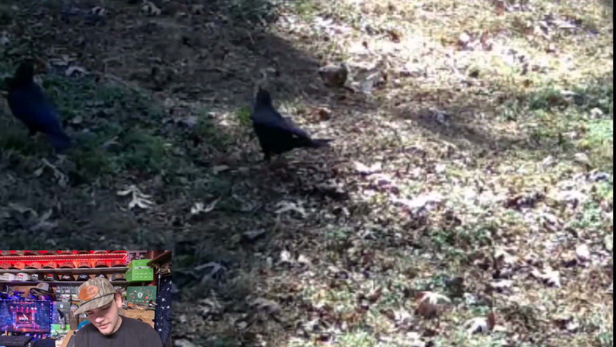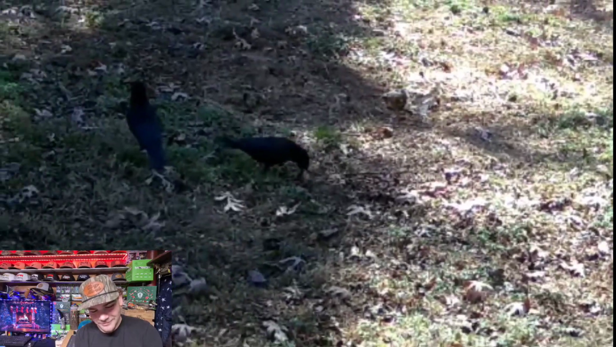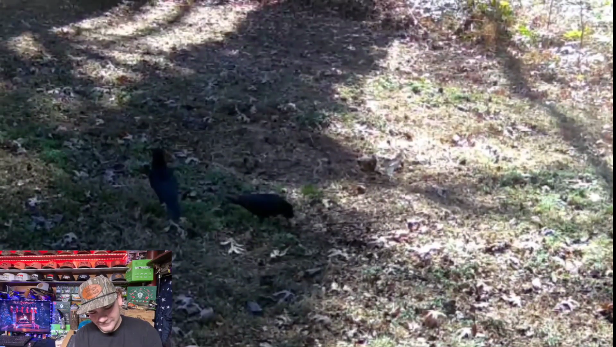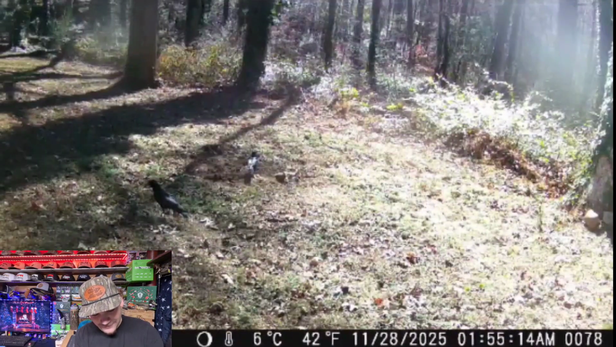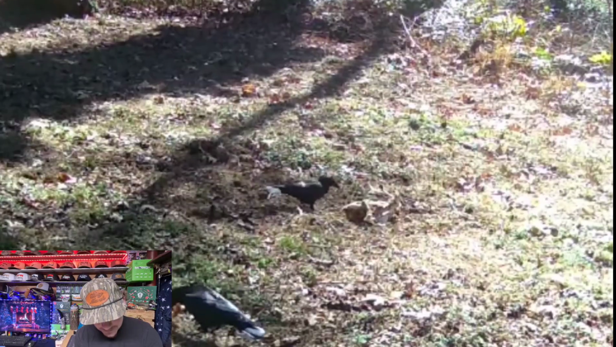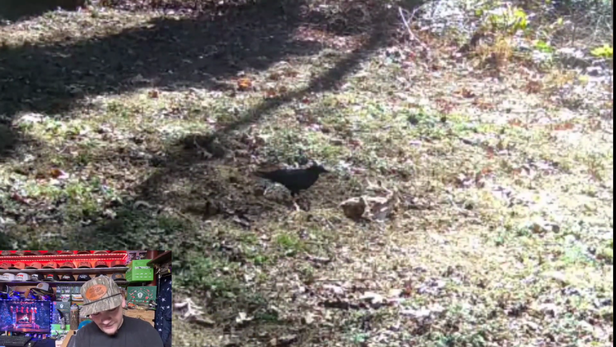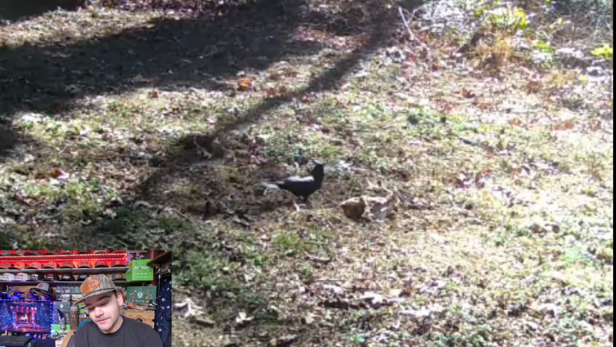It looks like he's getting... Oh, he's scared of it. You see that? He keeps jumping back from it. That's pretty funny. Alright, let's move on to the next one. It's them again. Now let's just watch them, I guess. That crow does seem interested in it, but he keeps jumping back. That's probably that crow's first time having turkey.